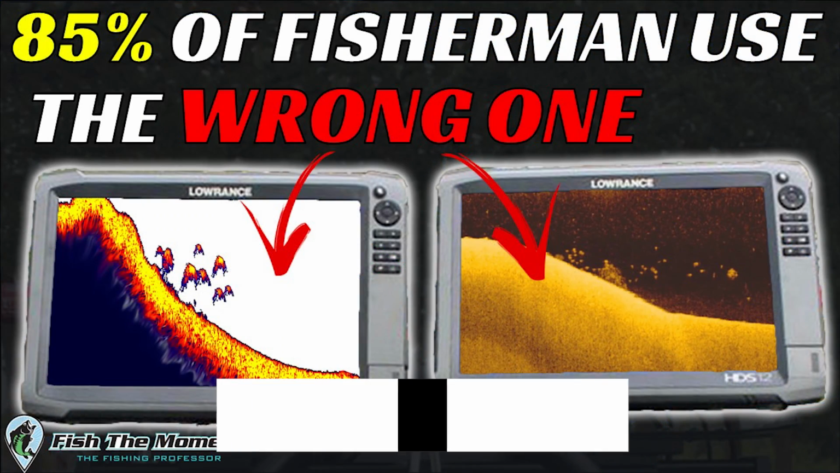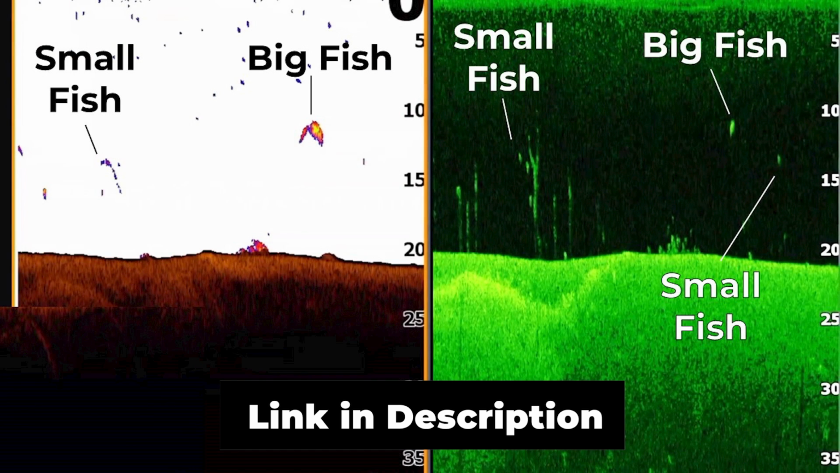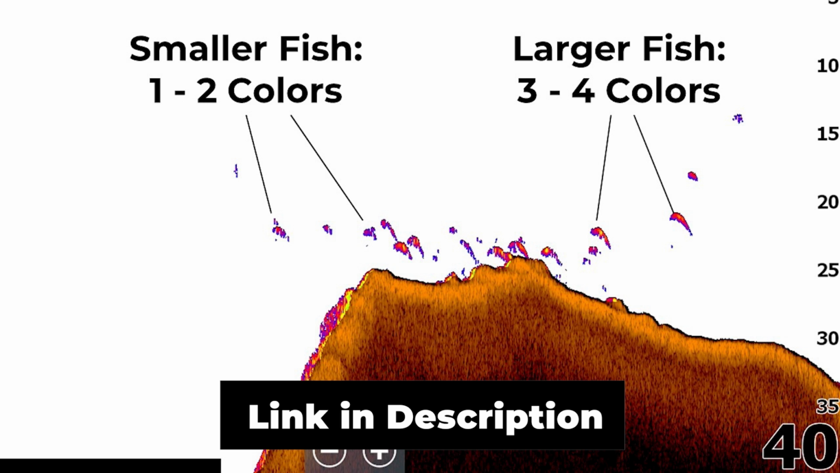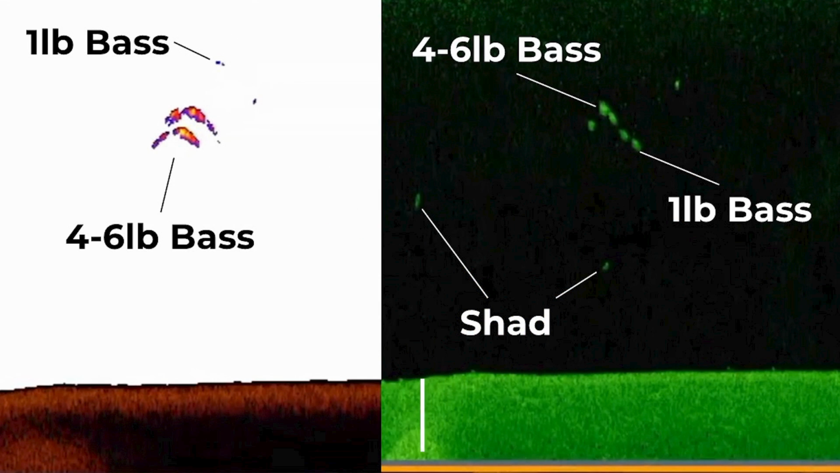I've made a video explaining how I set up my 2D sonar settings to identify bass, and also how to filter out a lot of the excess noise that shows up on your down imaging view. Definitely check out that video if you want to find better quality bass this summer with your 2D sonar.